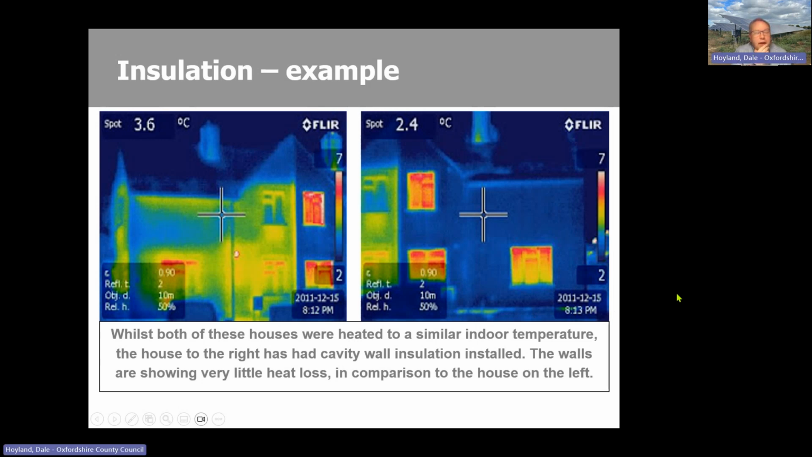I suspect in this case that it probably had a suspended floor, so there's a number of air bricks to make sure that it's well ventilated underneath. But yes, it is one. I think I've got a better image of that in a couple of slides' time.